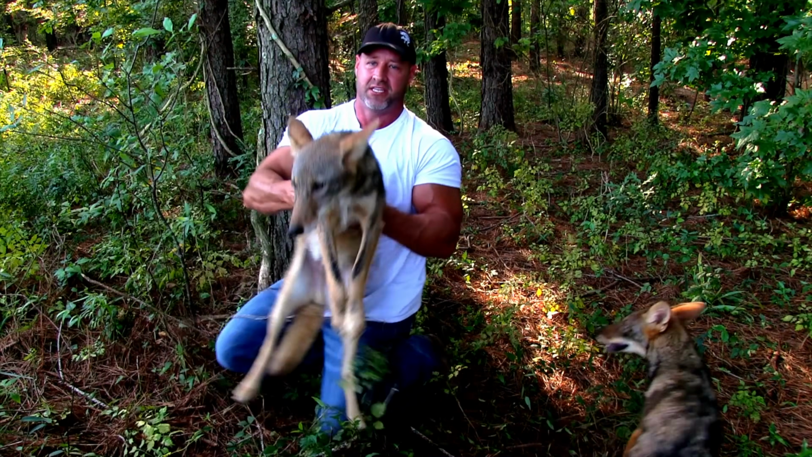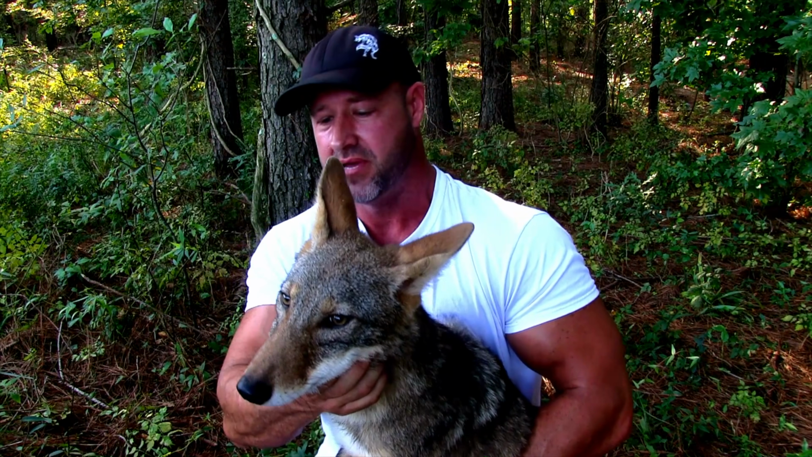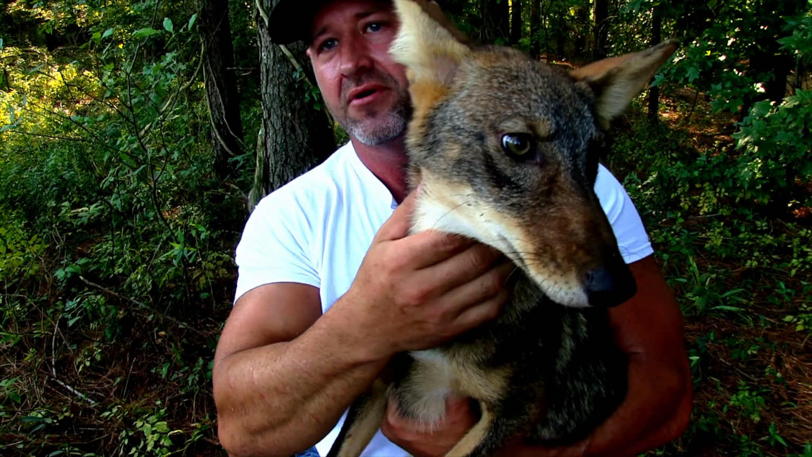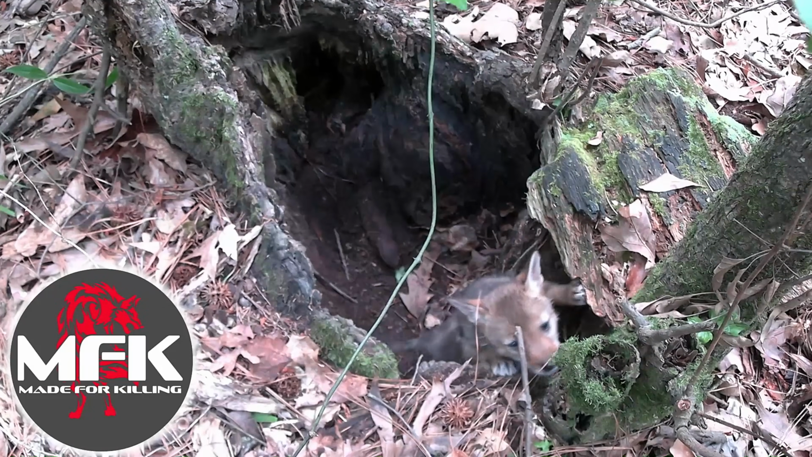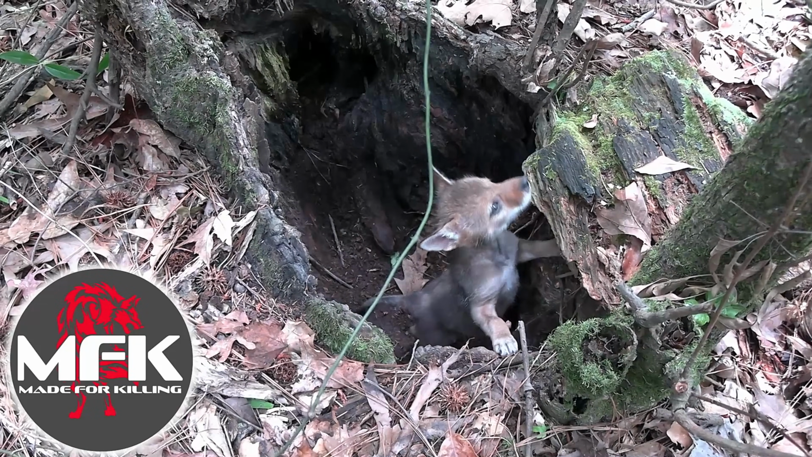And of course, everybody knows about Boone and Rue. Boone in particular has some standout howls. There's no telling how many coyotes we've called in using his howls. Rue is another one, just been a standout. And after those coyotes, a couple other standouts would definitely be Little B. A lot of sound files really like that coyote. She produces some really good howls and just sounds in general.